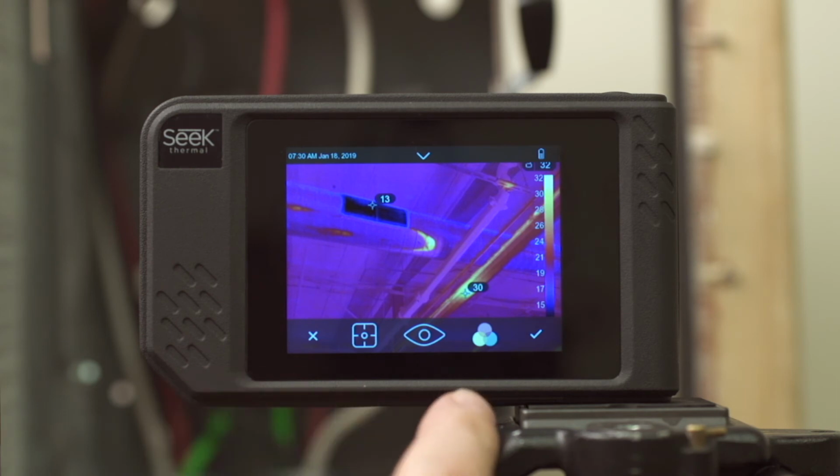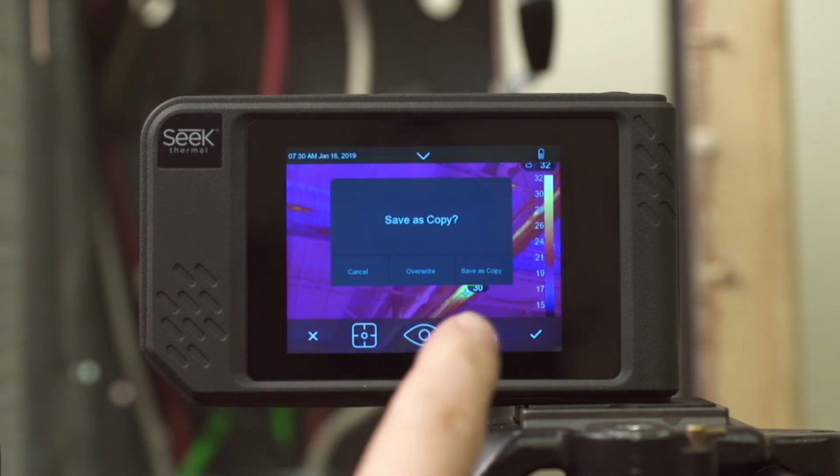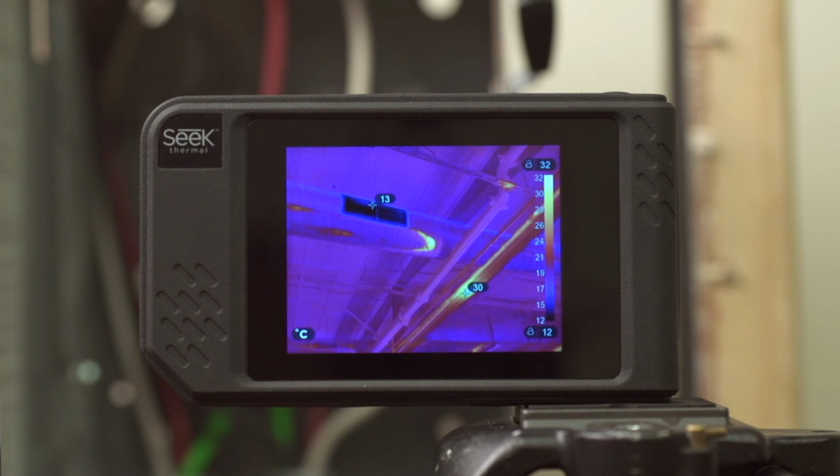Let's go ahead and save this. So touch the check icon, and then you'll be presented with overwrite, so I can overwrite this existing image and it loses the original data, or I can save it as a brand new copy so I don't mess up or lose my original image. Let's go ahead and save this as a copy so I keep the original as well.